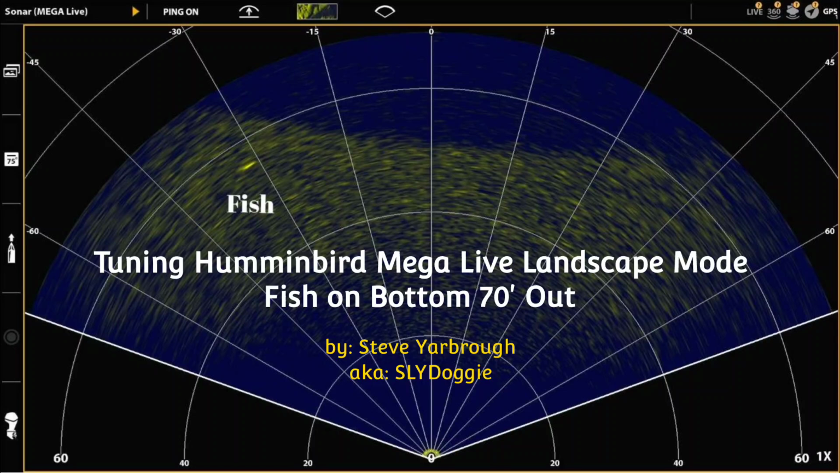Again, this is not my primary mode of fishing, so I'm a little bit out of my element, but I did want to provide this for the people that have been requesting that I take a look at the traditional landscape mode, looking at the bottom and looking at fish on the bottom.